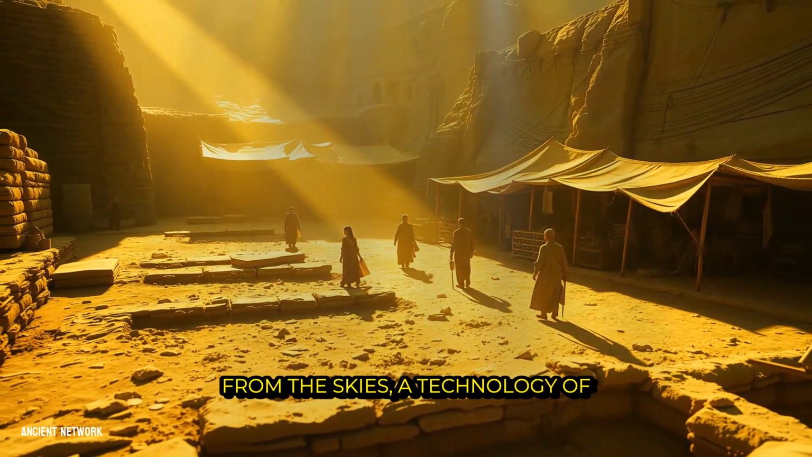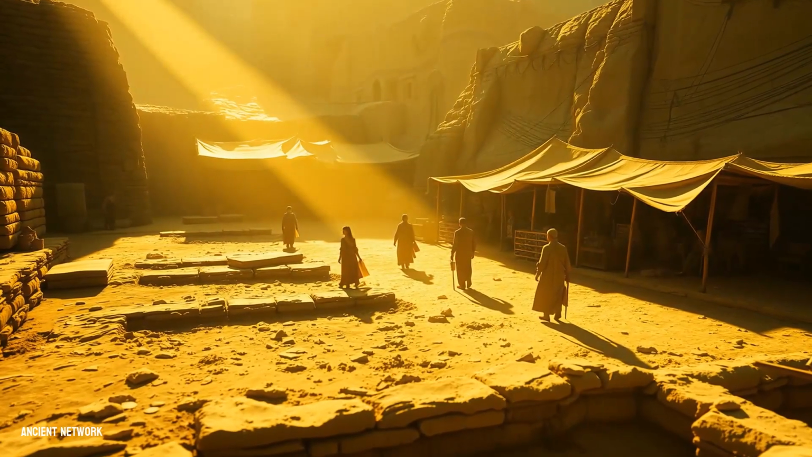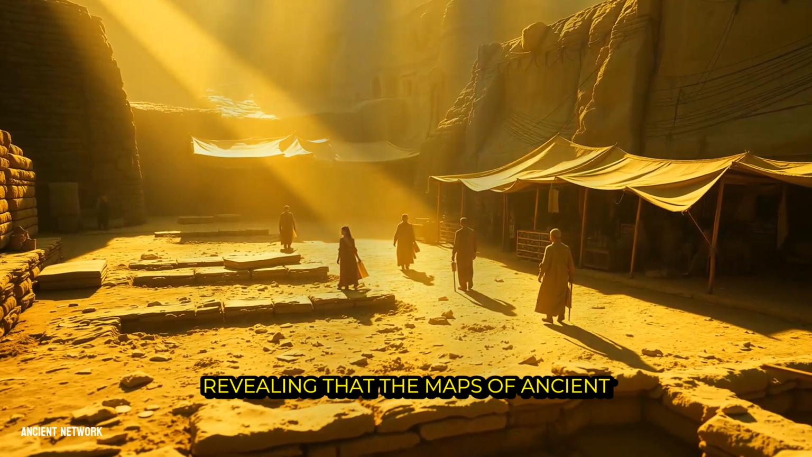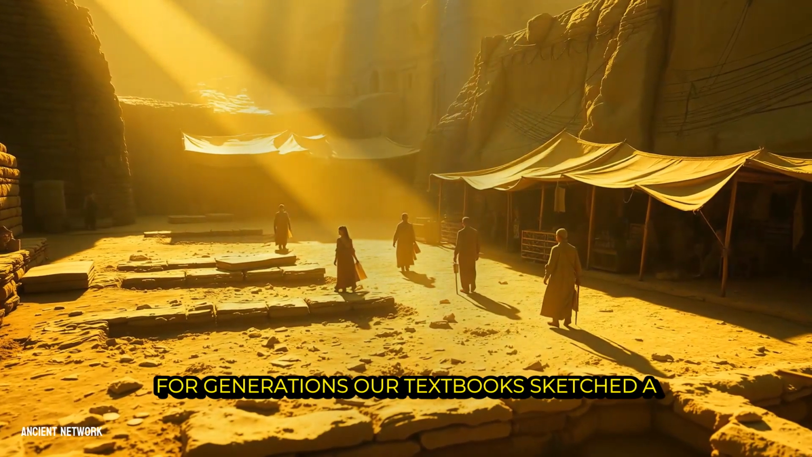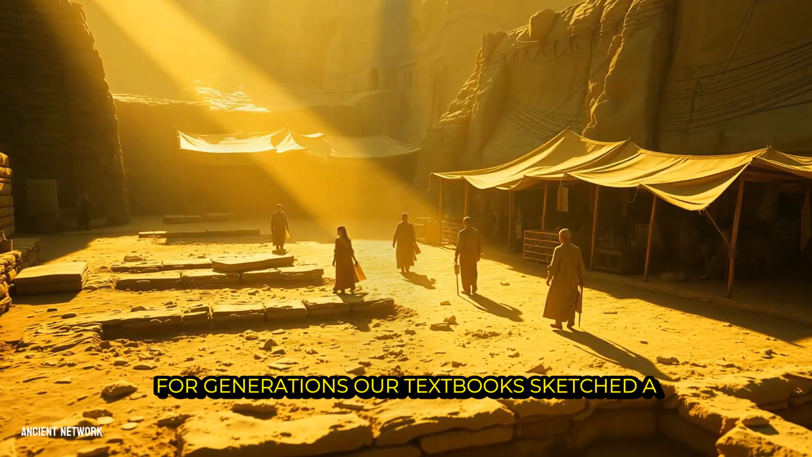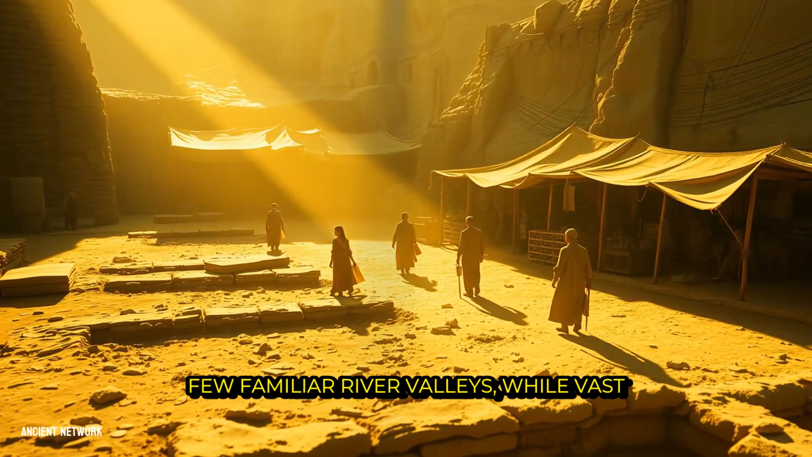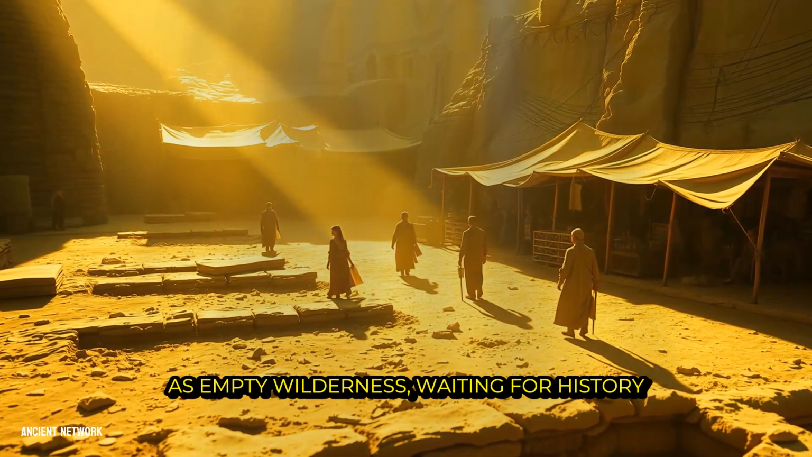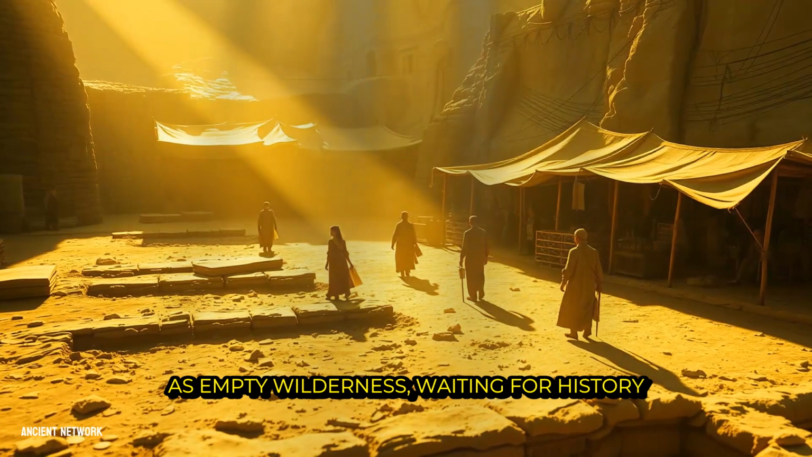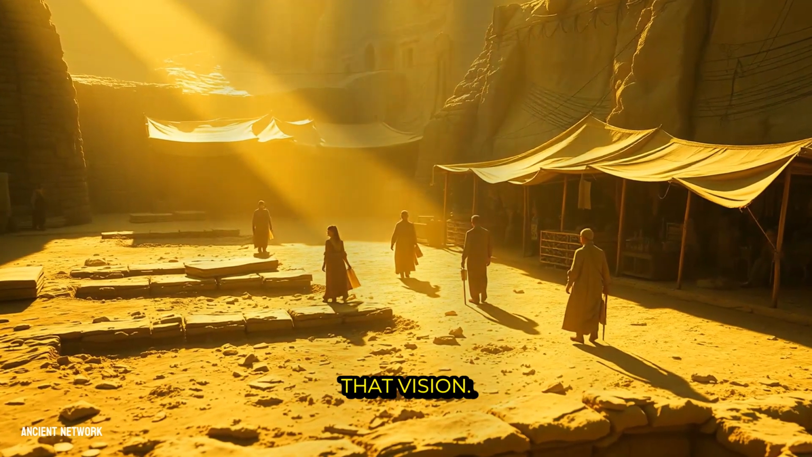From the skies, a technology of light has illuminated the shadows of our past, revealing that the maps of ancient human achievement were far too small. For generations, our textbooks sketched a world where civilization blossomed in a few familiar river valleys, while vast stretches of the planet were labeled as empty wilderness, waiting for history to arrive. The laser's impartial eye has corrected that vision.